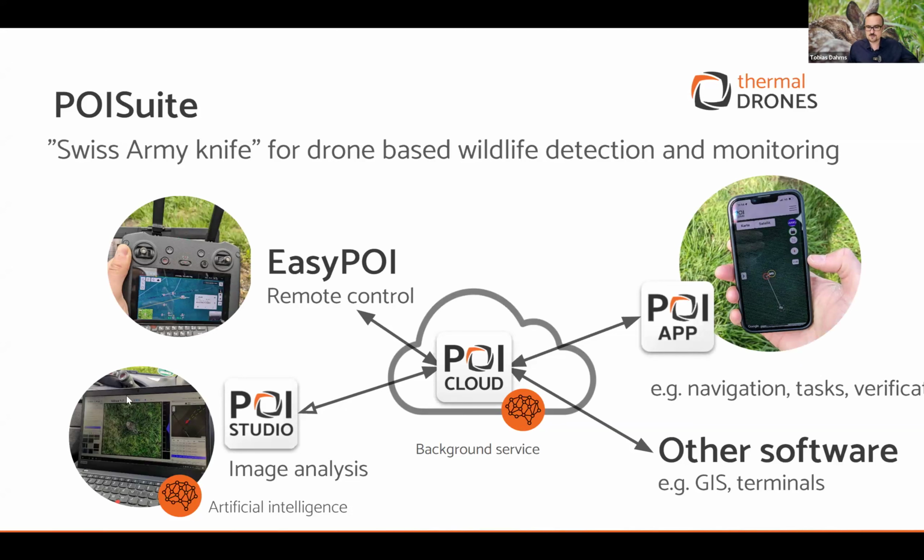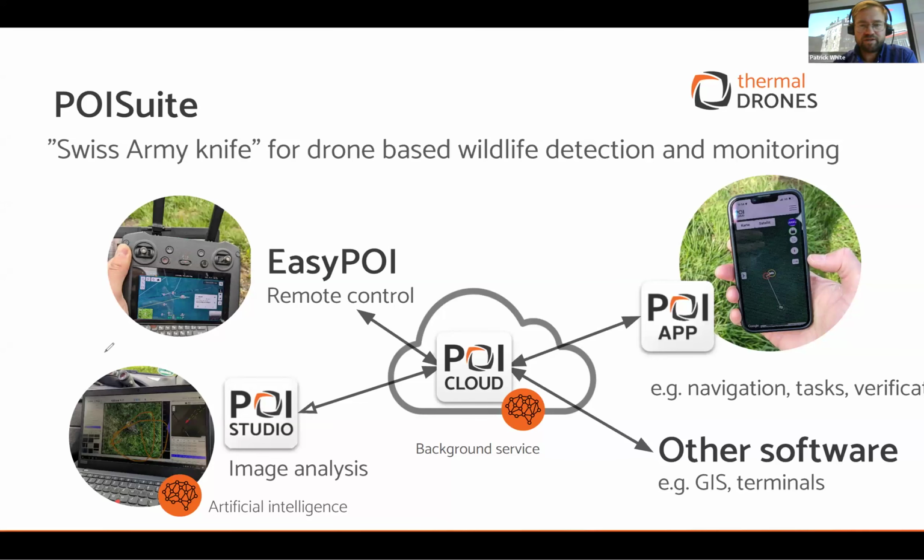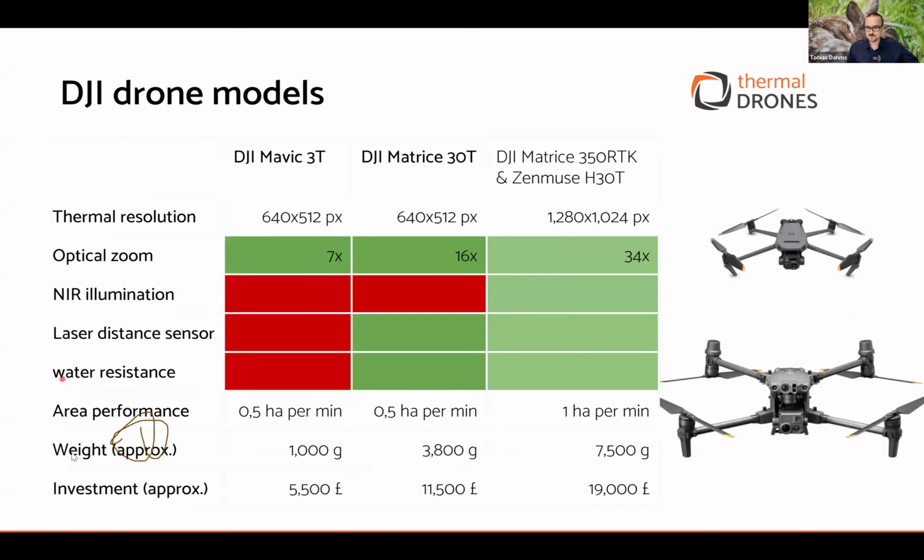I don't know whether, can you see my pointer? Or do I? I try this one. Yeah. So I see it, yeah. We can see you. Spotlight. Oh, that was not good.